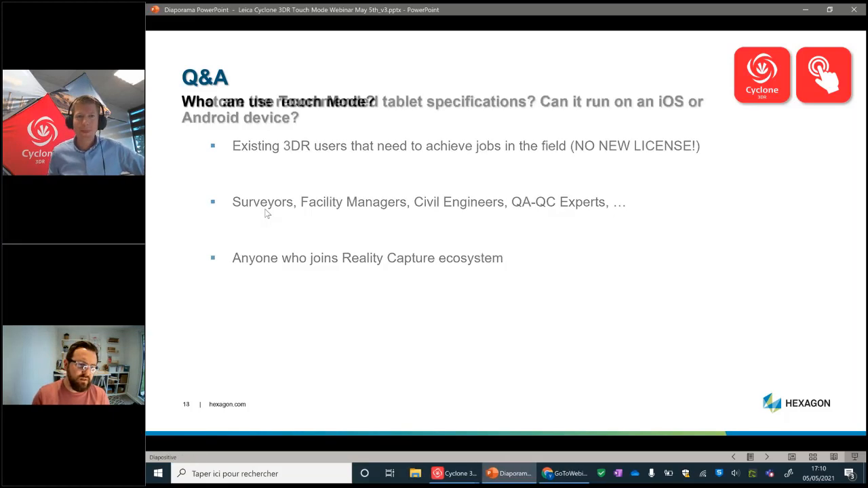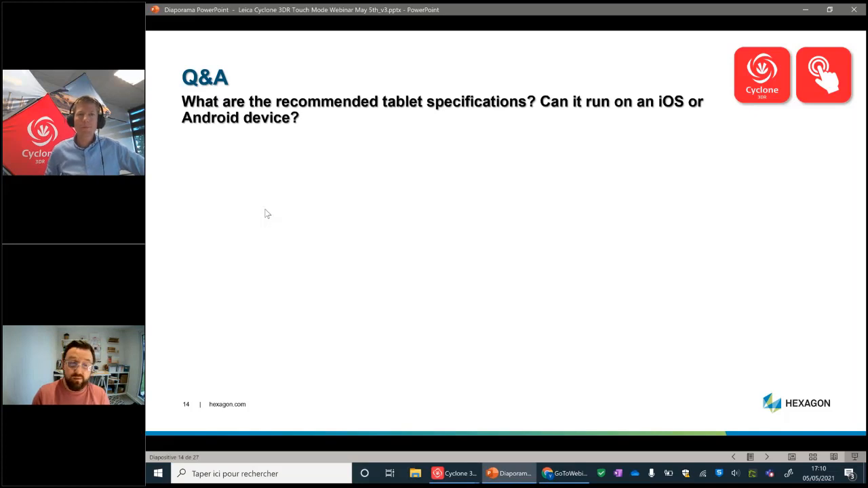Okay, next question then. This is really important, and this actually was asked not by one, I think maybe 3 or 4 people during the session, because we didn't cover it in detail. But yeah, what are the recommended tablet specifications, and can it run on iOS or Android?